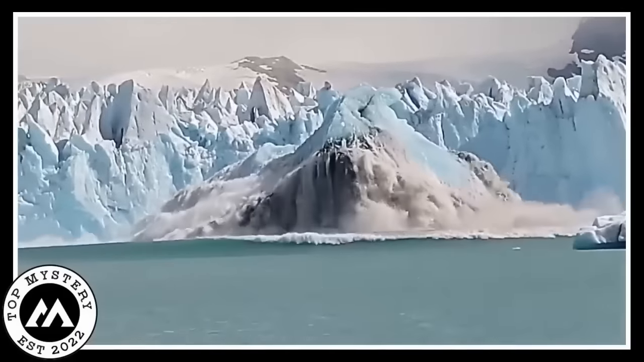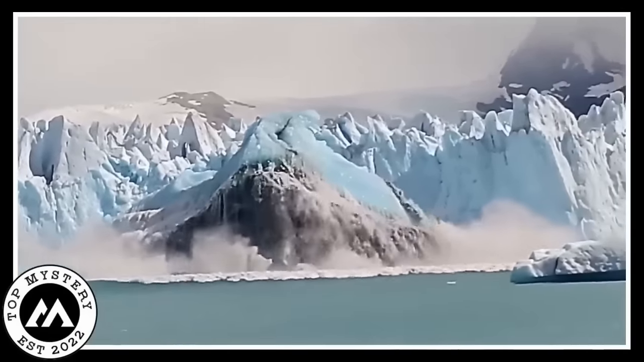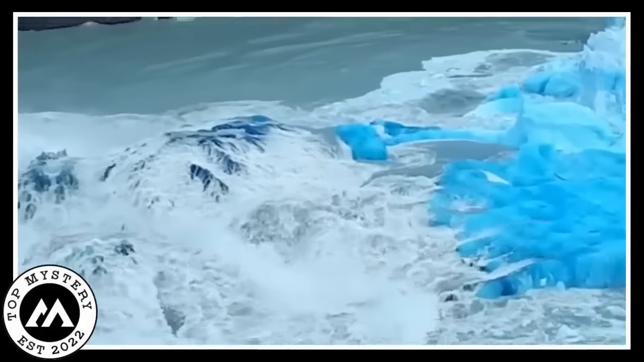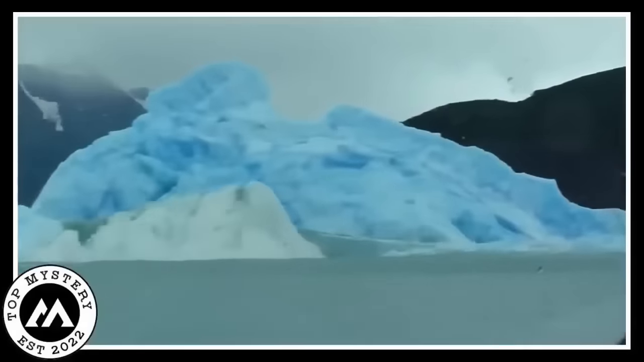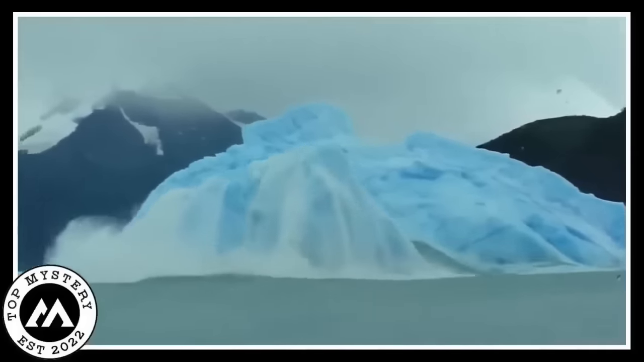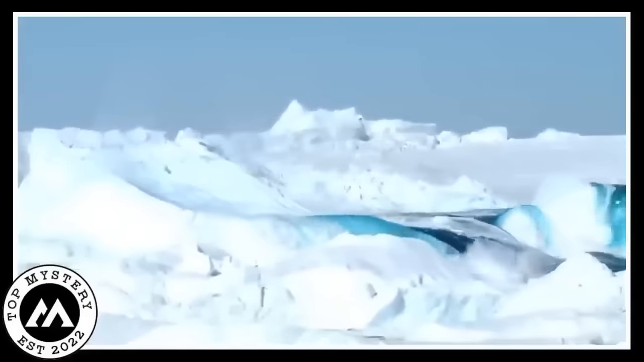So what's the big deal? Well, when it flips, you see this super smooth, beautiful blue underside. It's like the iceberg has a surprise party going on. And the cool part is all hidden underneath.